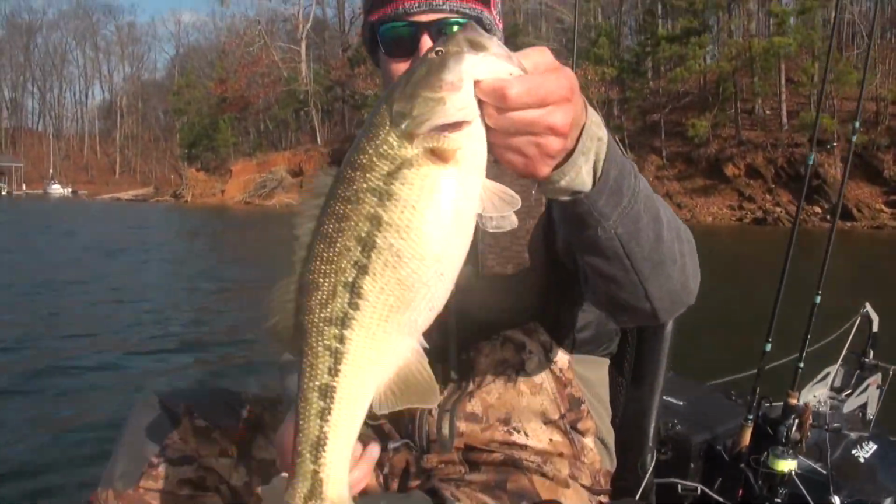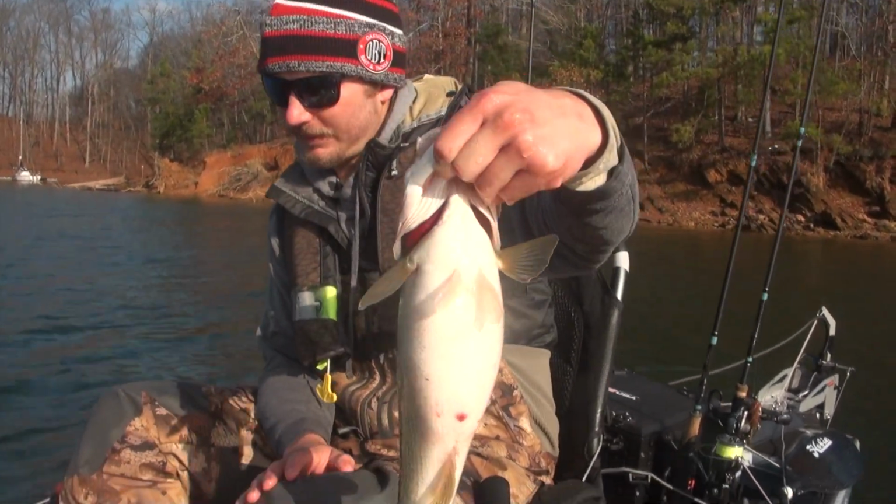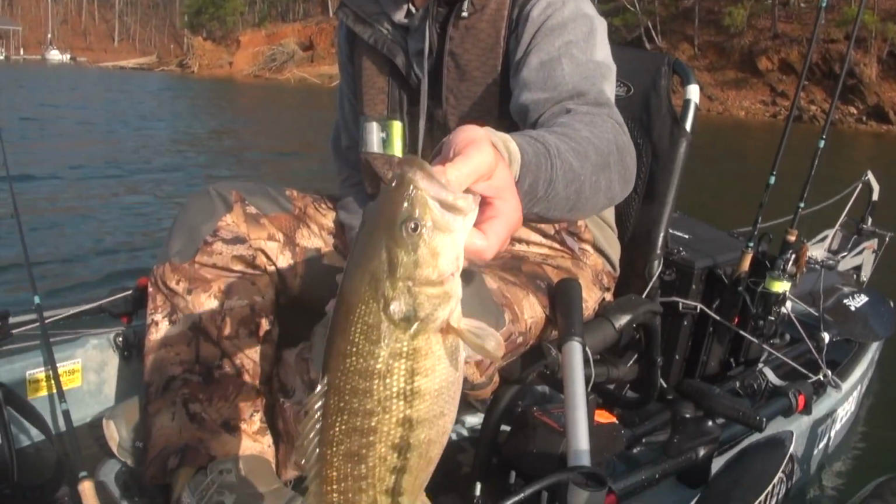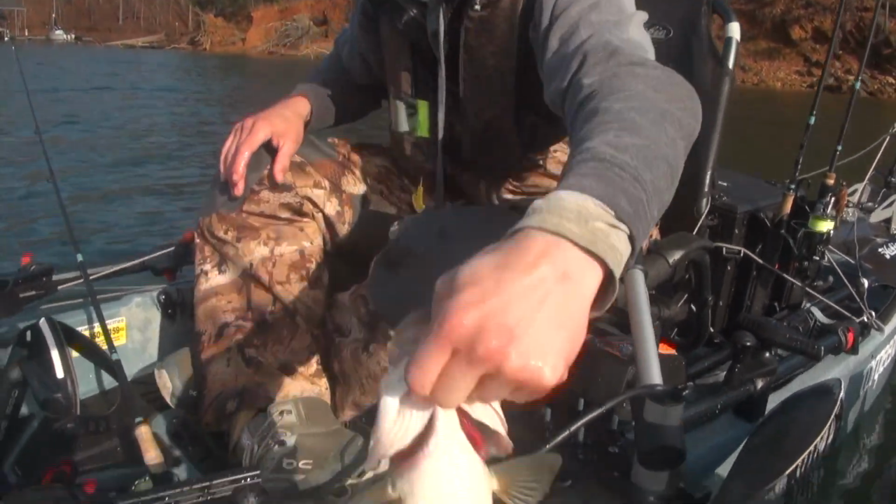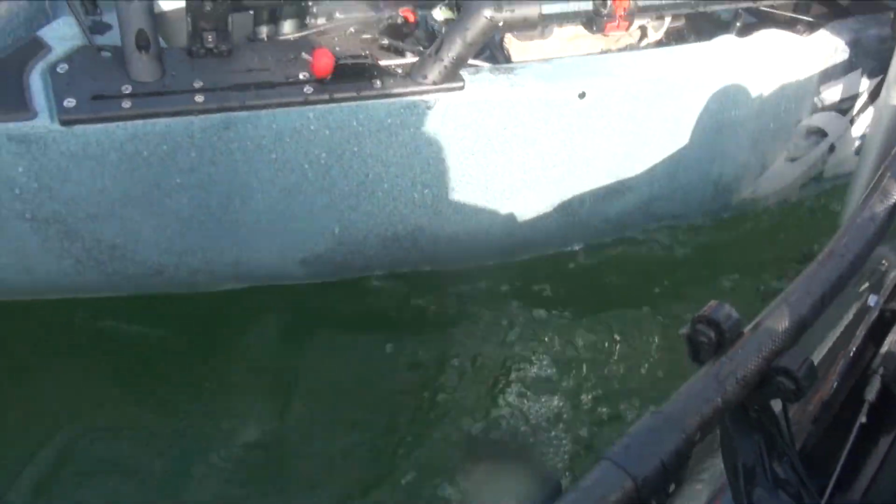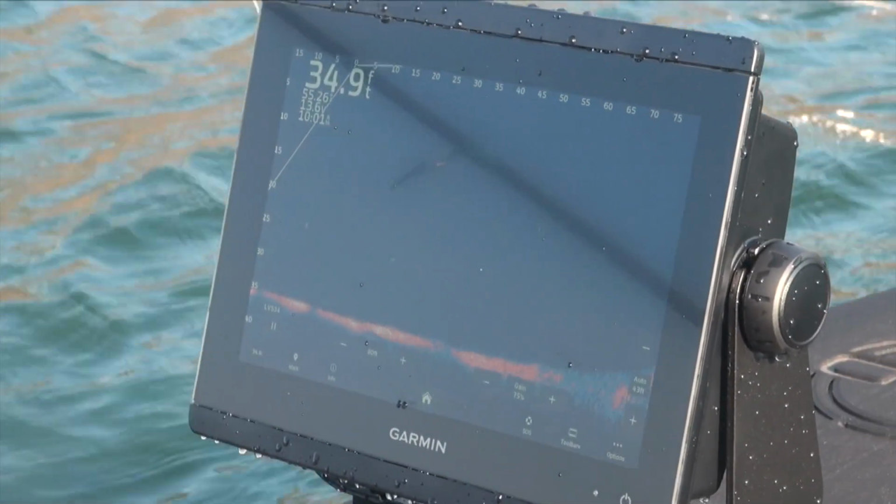Nice little spotted bass. He was a solo one on LiveScope. When I dropped down there, he just swam over and ate it. Fat, just a typical Lake Lanier spotted bass. Is that one? Yeah, looks kind of like a striper.